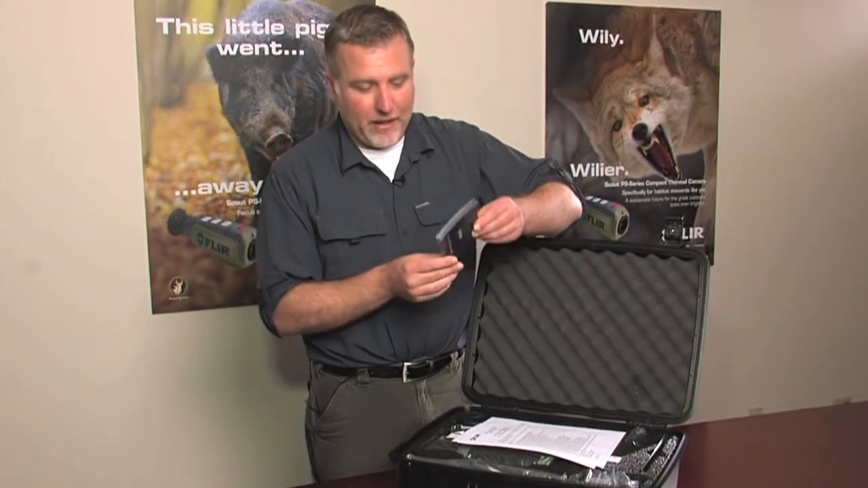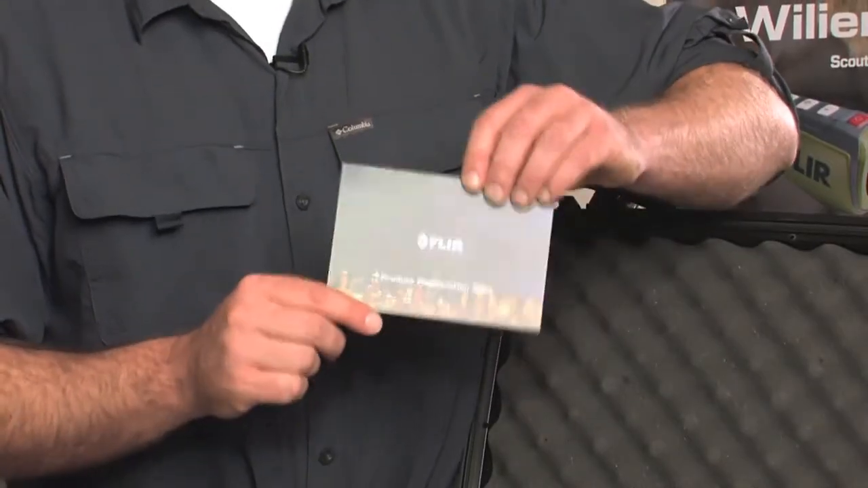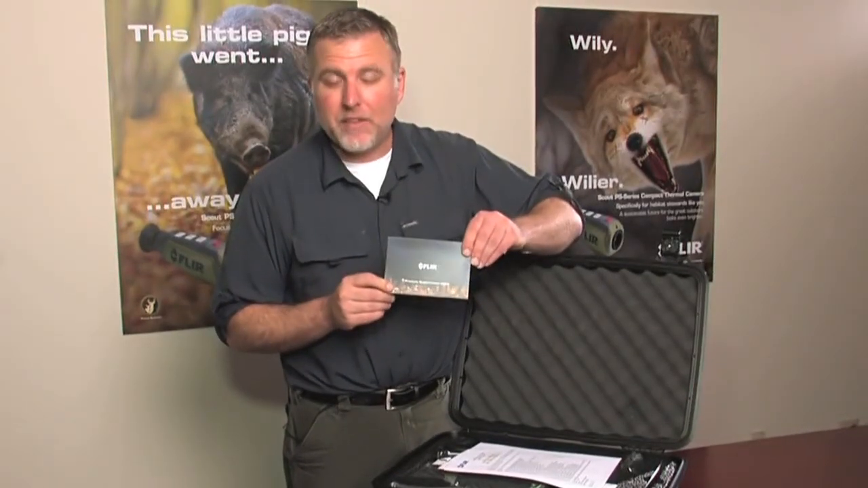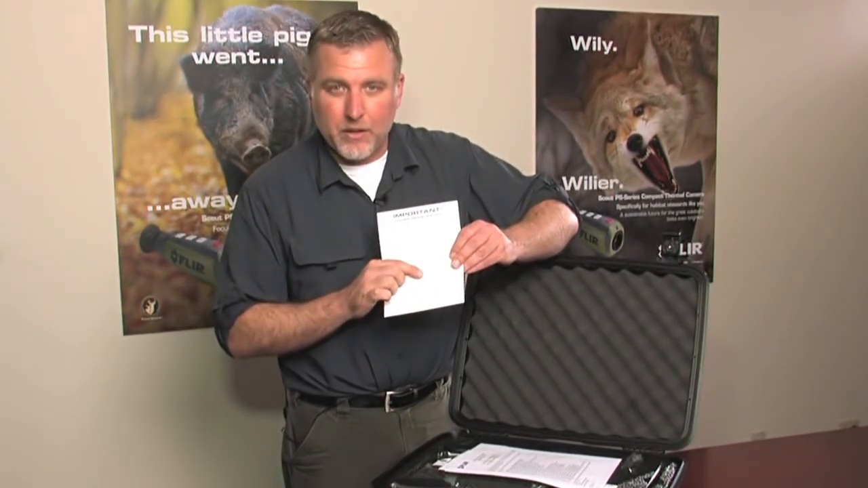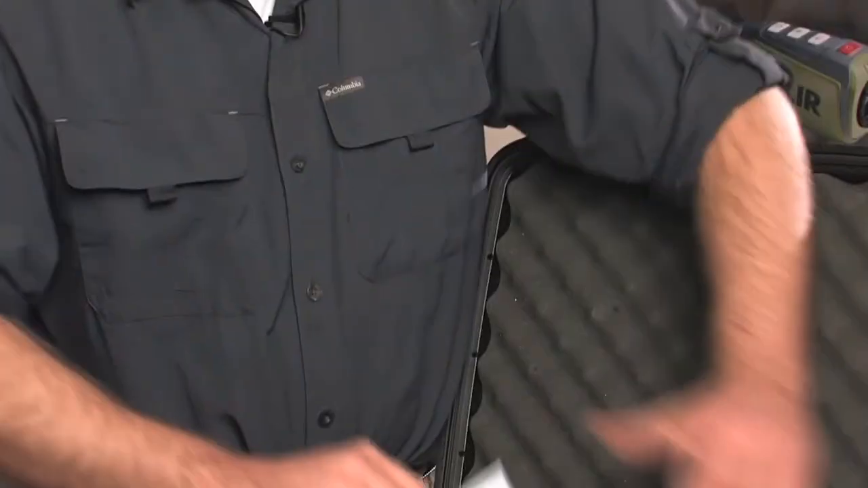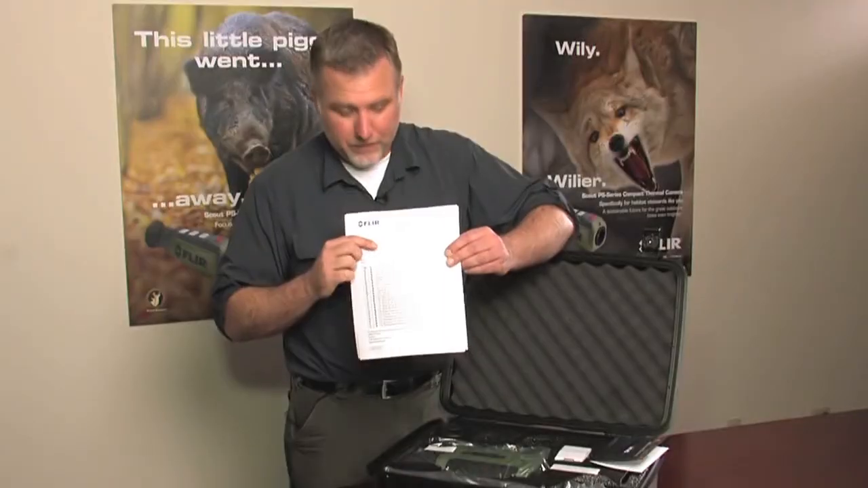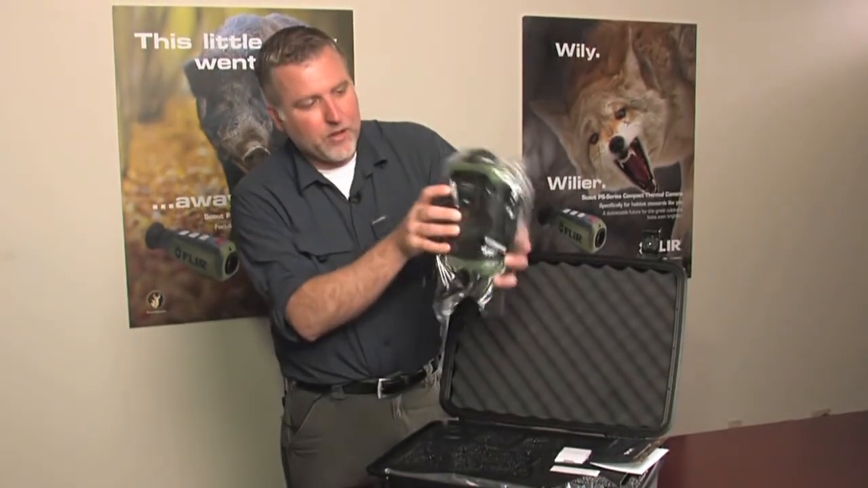You can either mail it in via snail mail or register it online. This is a special 3-10 warranty. 3 years on the unit itself and 10 years on the detector. One thing you're going to need for sure is the serial number, which can be found both on this documentation as well as on the underside of the unit itself.